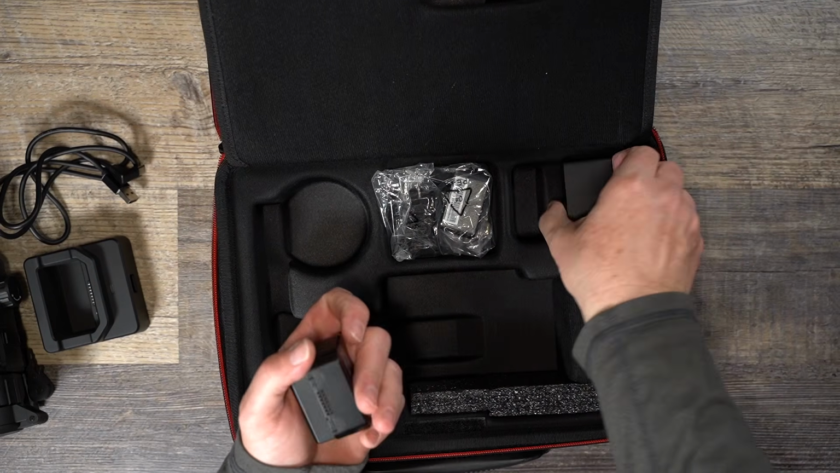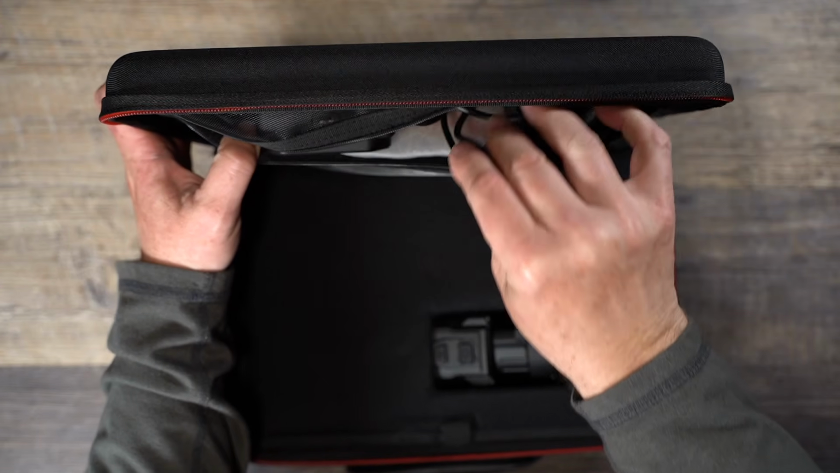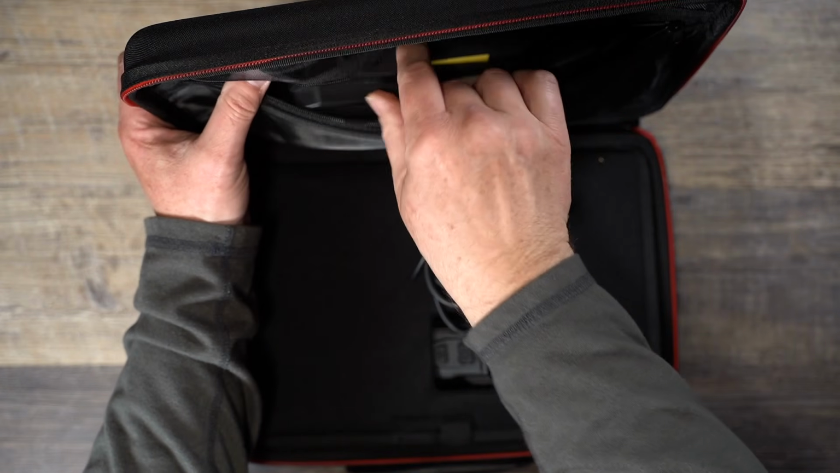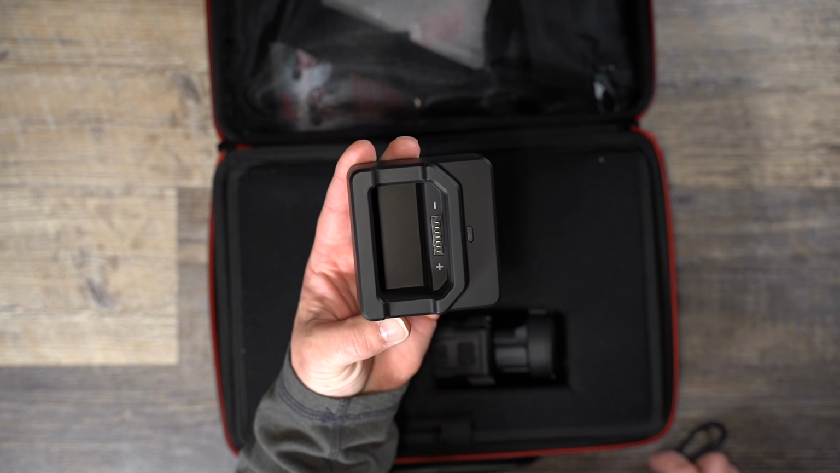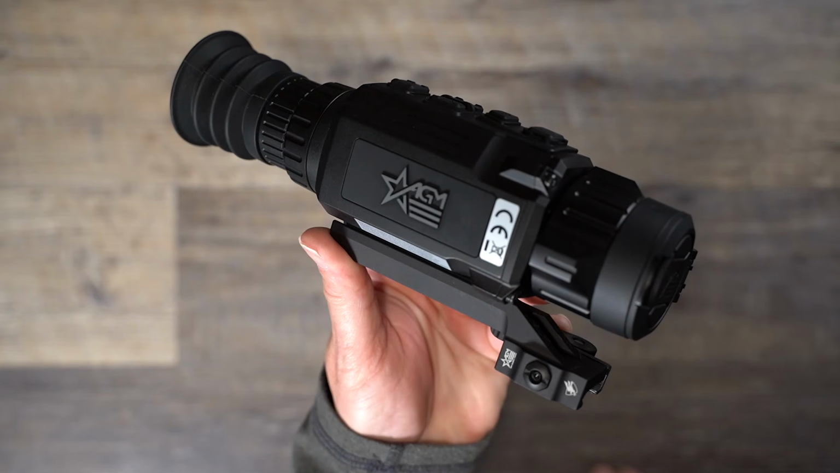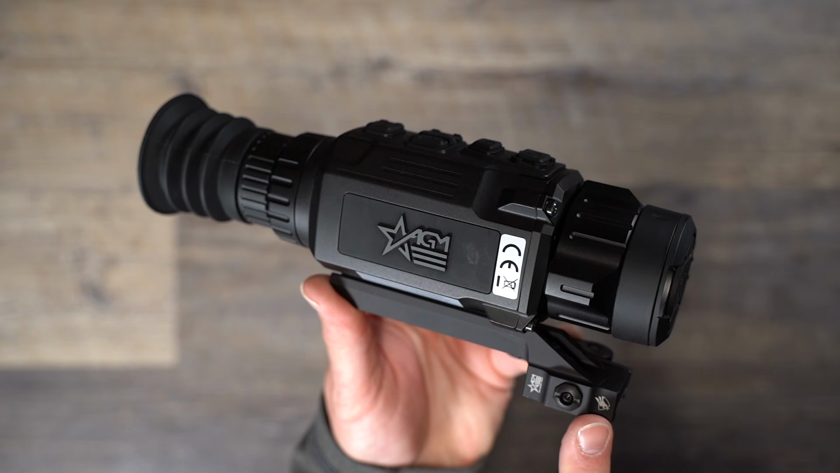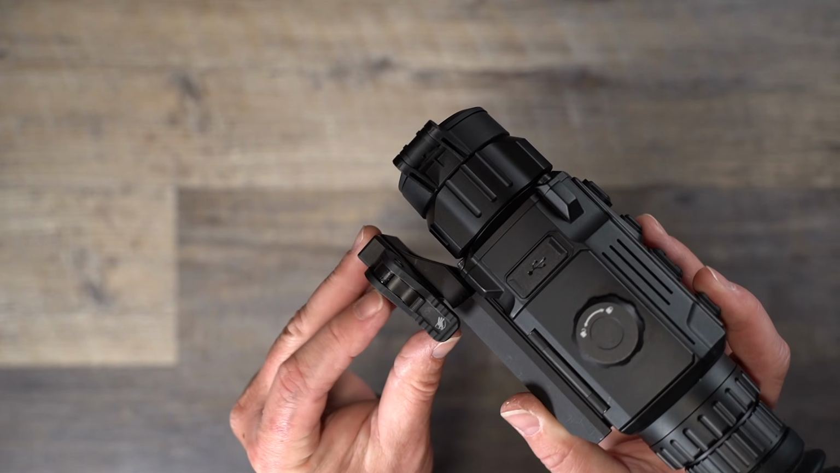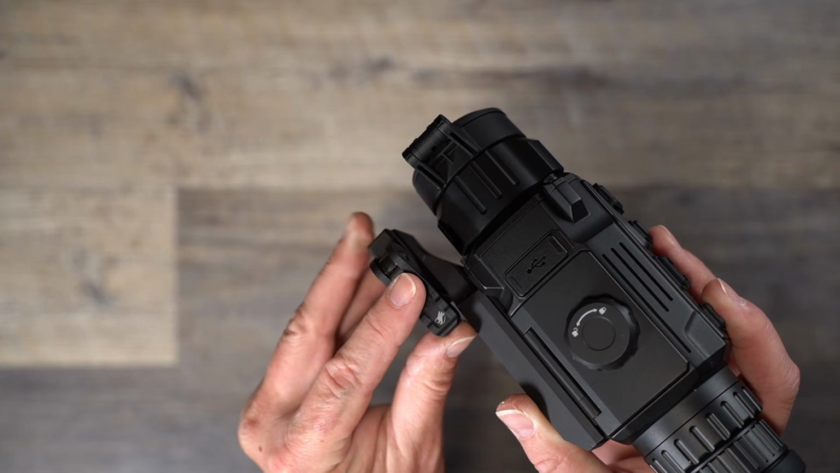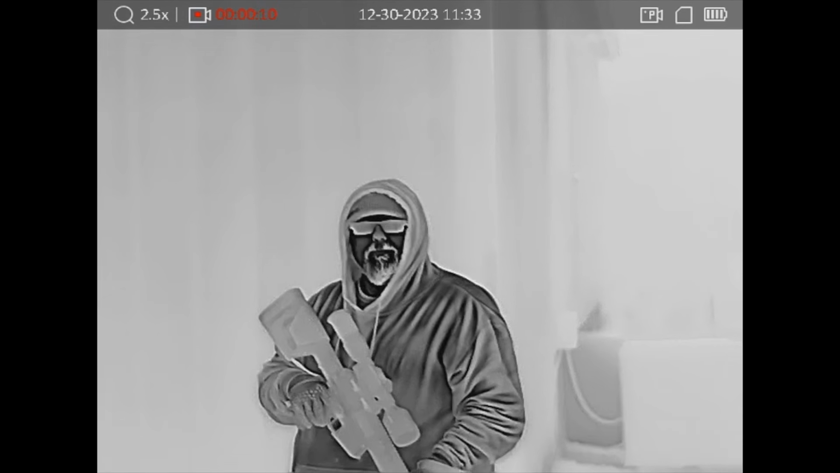You'll get 2 of those batteries for a total runtime of around 20 hours, a charging station for those batteries, a cord for the charger that doubles as a data transfer cable if you want to get photos or video off of your Rattler, and an AGM mount. It is very cool that AGM includes not just any mount, but an ADM American Defense Manufacturing mount in the box. These are extremely nice mounts that make the process easy, and that is a huge added value to this package.